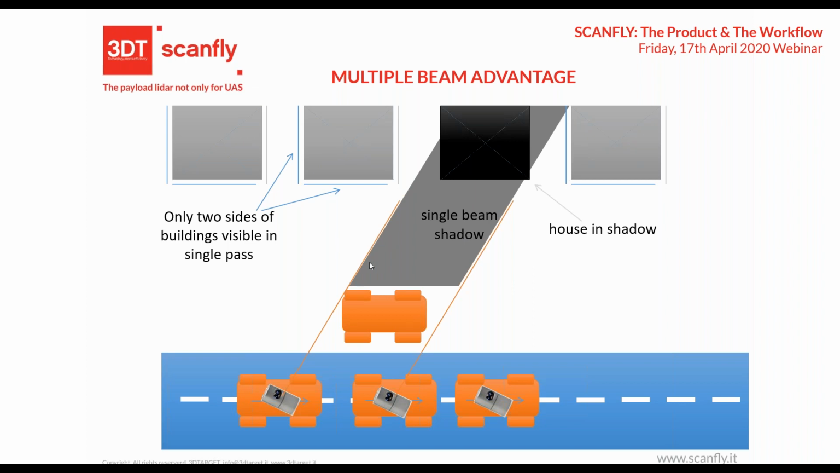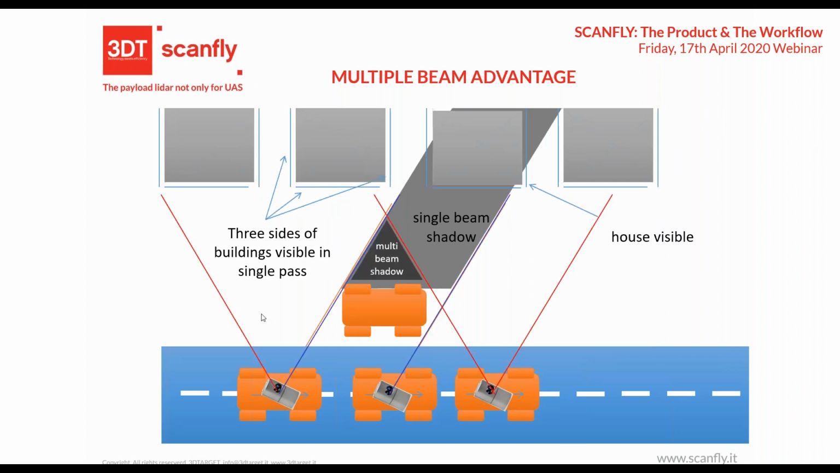If you have a multiple beam LiDAR, you have 1, 2, 3, 5, 6, up to 16 profilers here, and you can see in one pass many more surfaces, all the surfaces of this building, except behind, obviously. And look at how small the shadow is behind the car here.